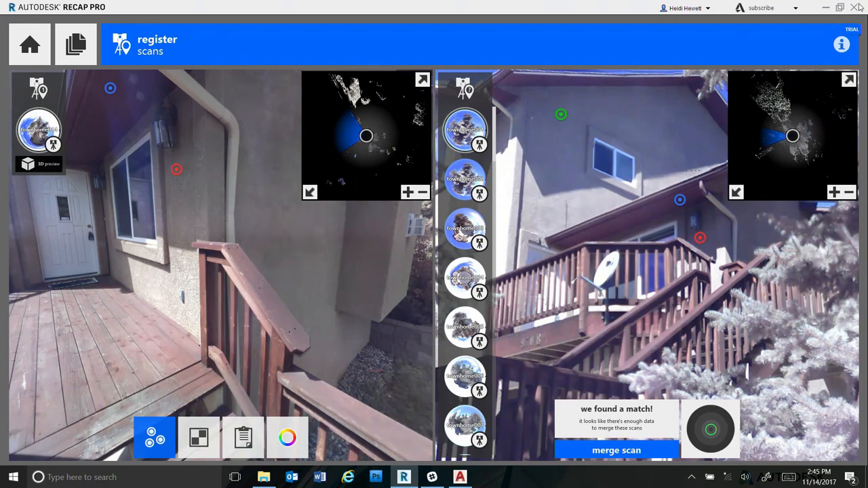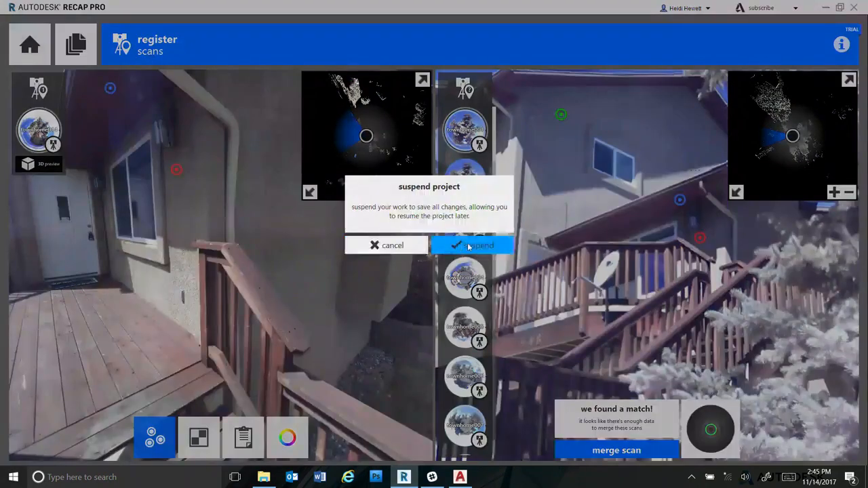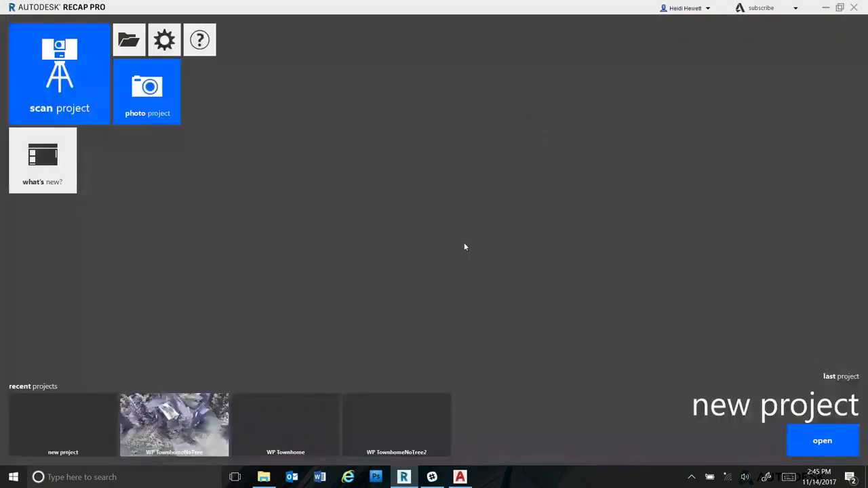But I'll go ahead and close this down now, and really that's all you do. So I have this whole list of scans, and if I was going to do all this manually, I'd go through each one of those and just keep linking them all together. But let me go ahead and close this one, suspend that work. It's saving it but suspending it. Now I'm going to open up another project.